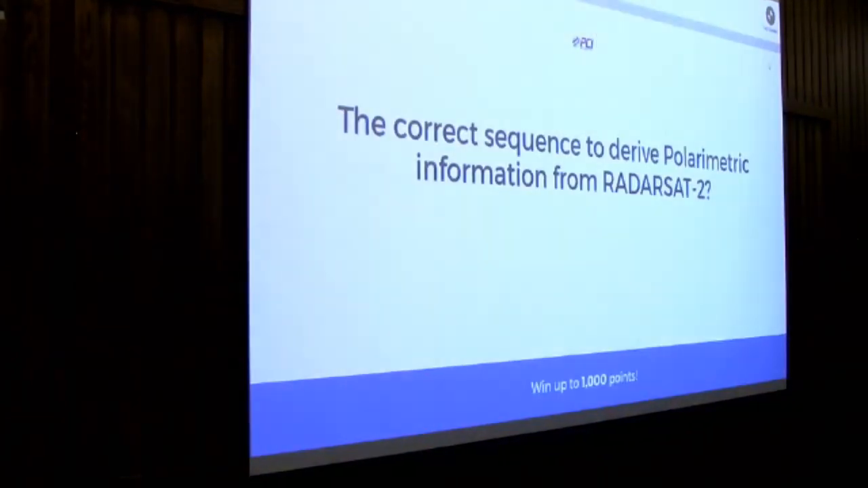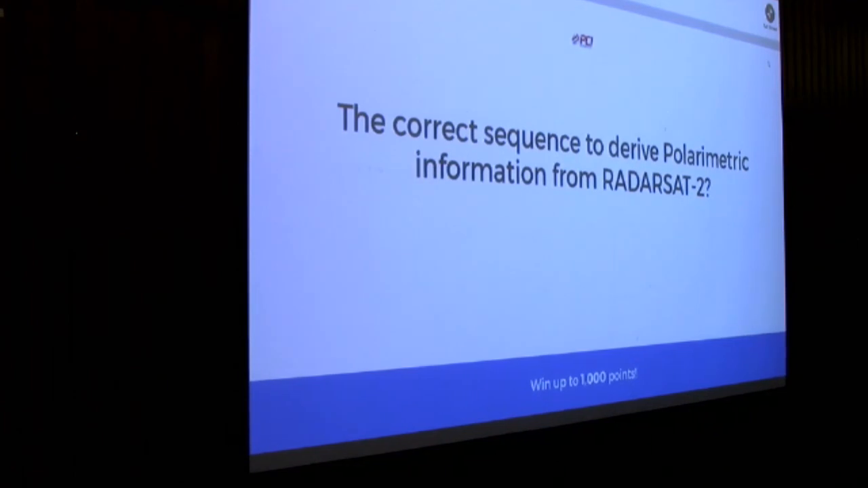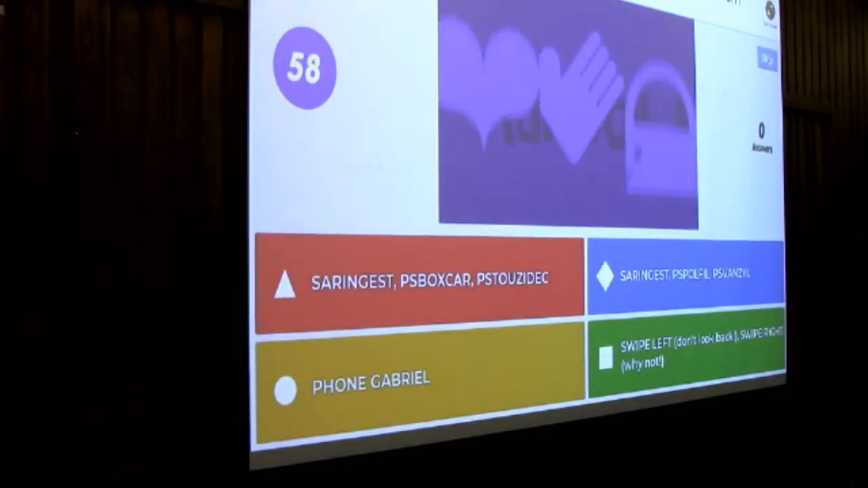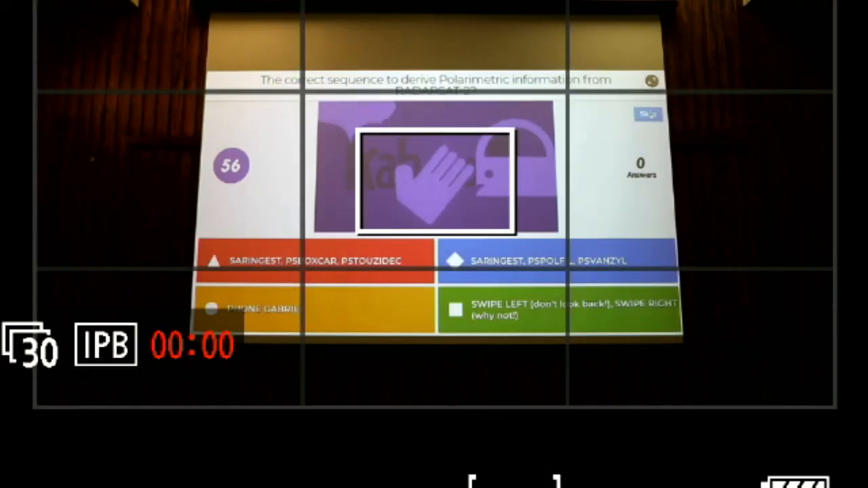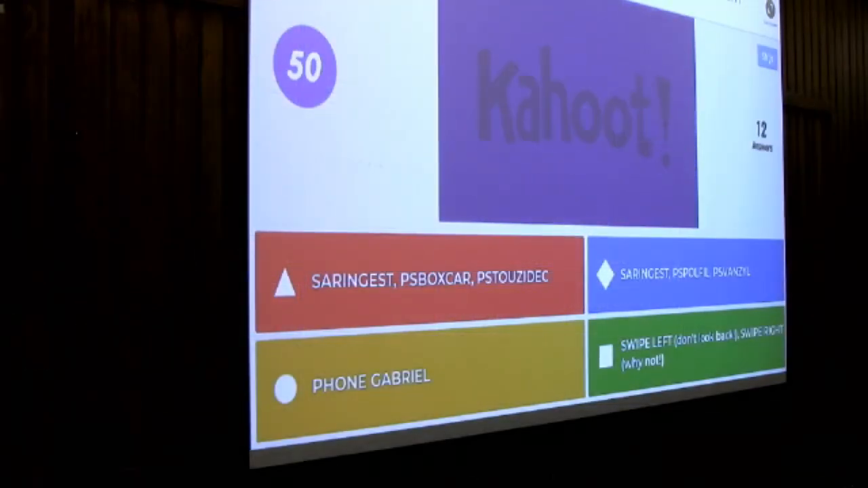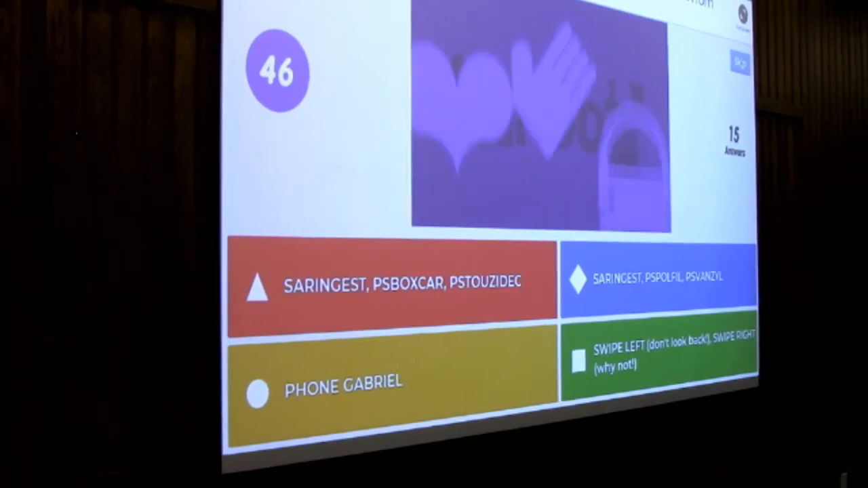All right. The correct sequence to derive polarimetric information from RADARSAT-2. SAR ingest, PX boxcar, PS 2Z deck, SAR ingest, PS polfill, Van Zyl, phone Gabriel. Swipe left, don't look back. Swipe right, why not? Kind of like Tinder, you know?